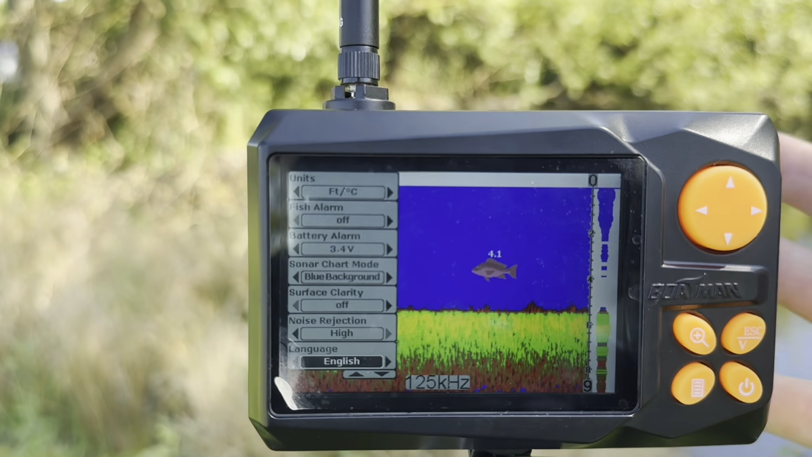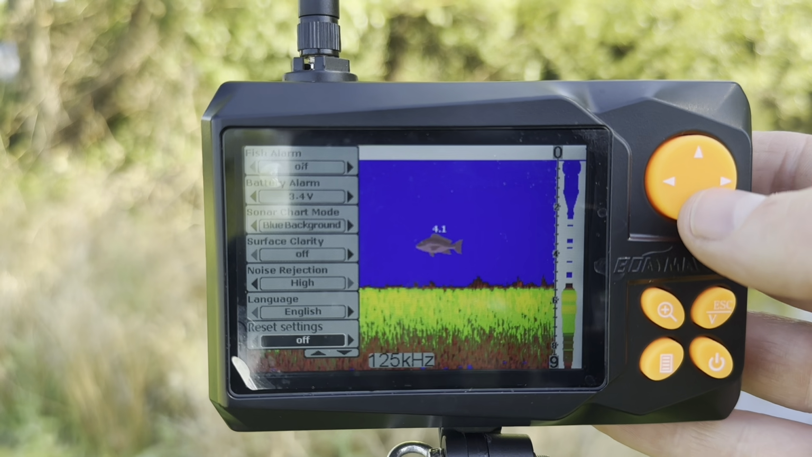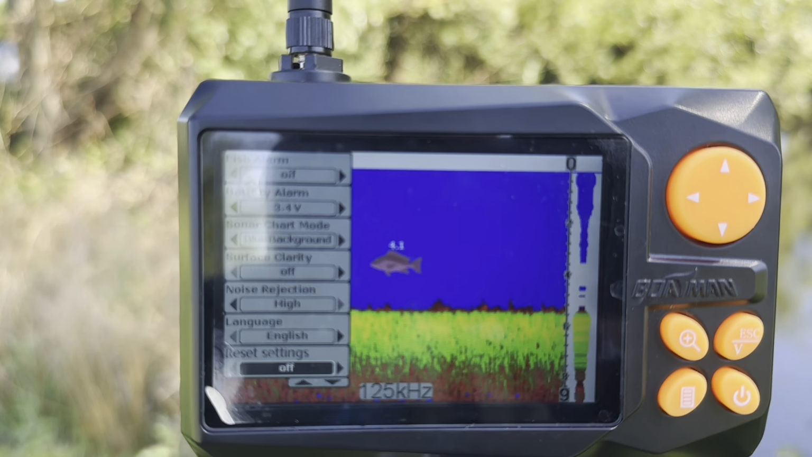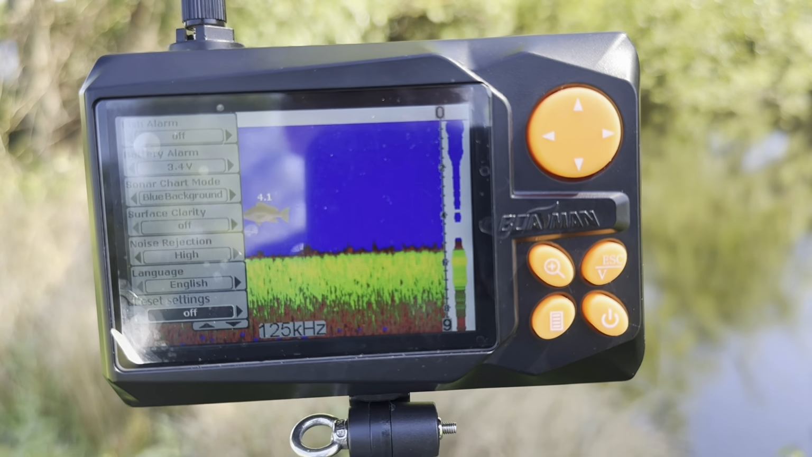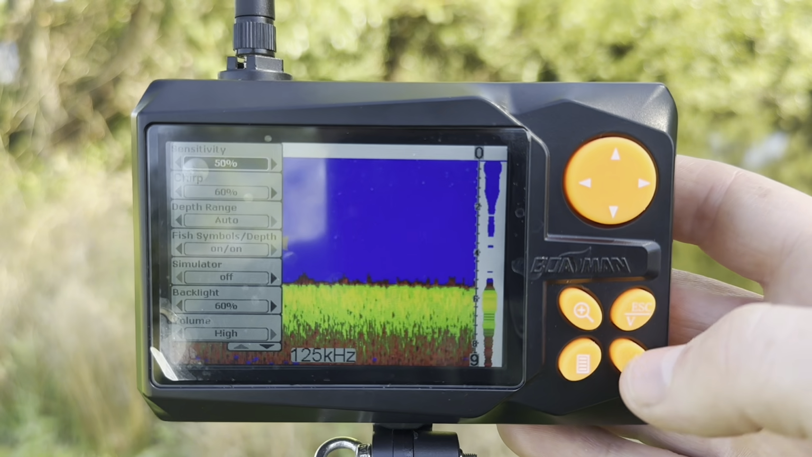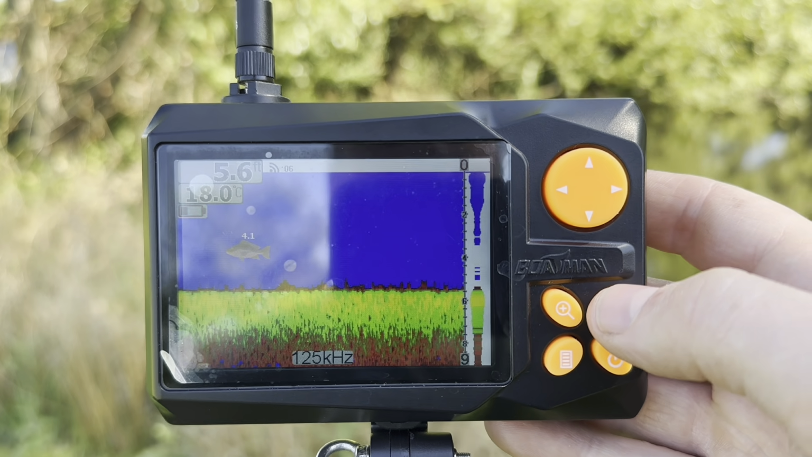Language is in English, of course, you can cycle through the languages. And then a reset settings as well. So if you somehow muddle everything up and you don't know how to get back, you reset settings and it will default everything back to where it was originally. And that's it for our menu. And again, to get out of the menu, we can hit escape.